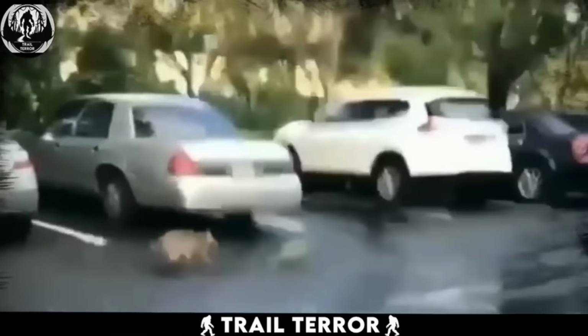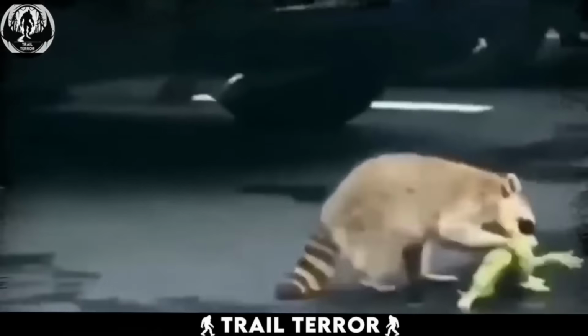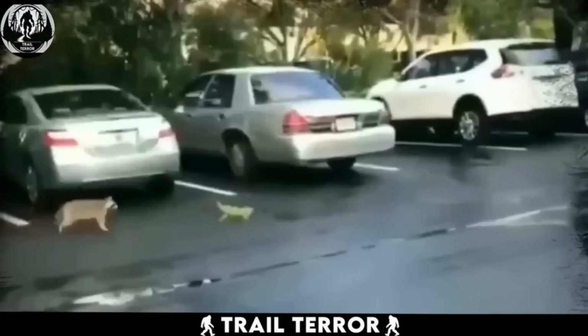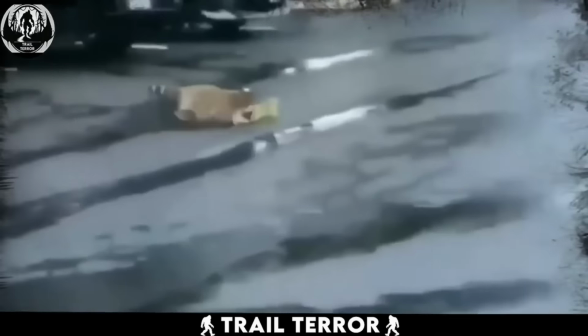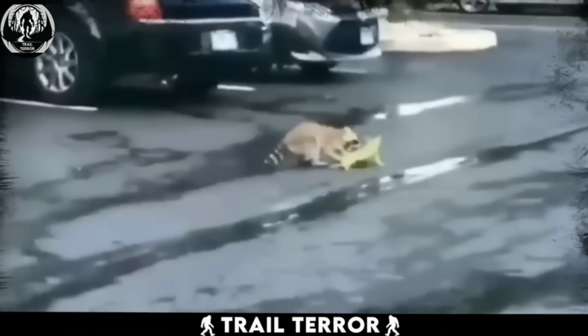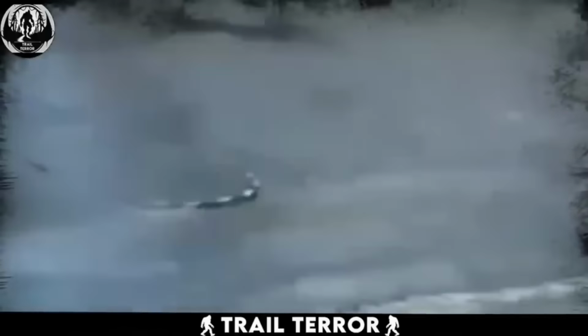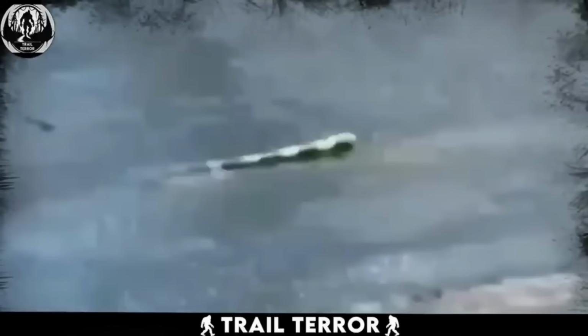This video shows a heart-pounding chase between a lizard and a hungry raccoon, with a surprising twist. A passerby captured the whole thing on camera. In the video, a raccoon is hot on the heels of a desperate lizard. Just as the raccoon lunges for the attack, the lizard pulls off a shocking move. It detaches its own tail. That's right, the lizard sacrifices its tail in a last-ditch escape attempt.